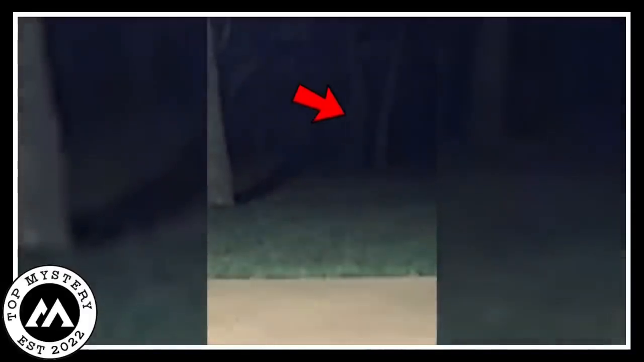A creepy feeling filled the air when they stepped into the backyard. Old tree branches made weird shadows, and a cold breeze sent shivers. In the dark, a scary discovery awaited. A human-like shape tried to hide behind a big tree. It was too dark to see details, just a spooky feeling in the air.